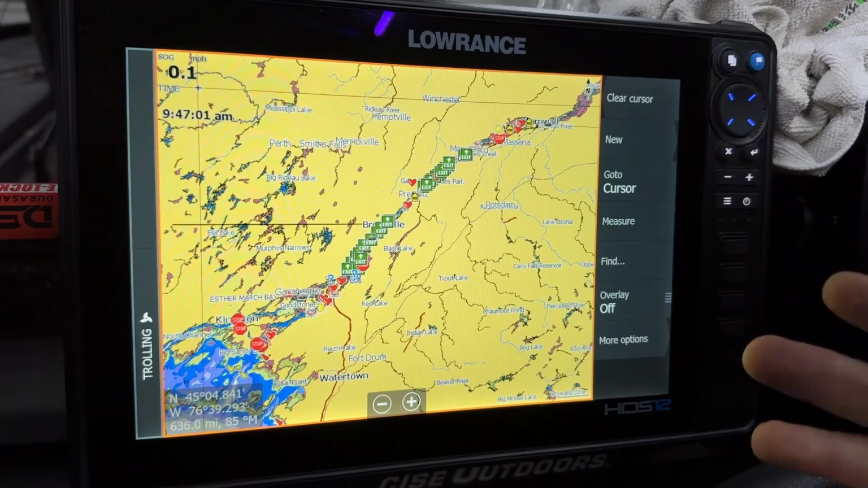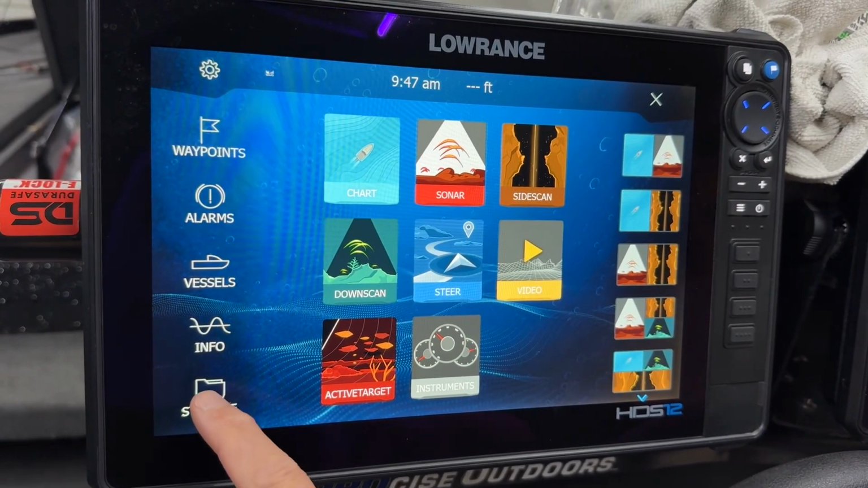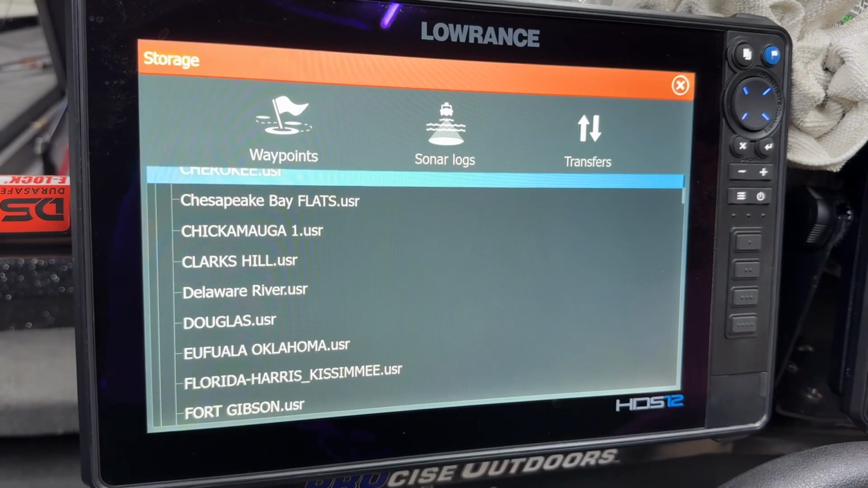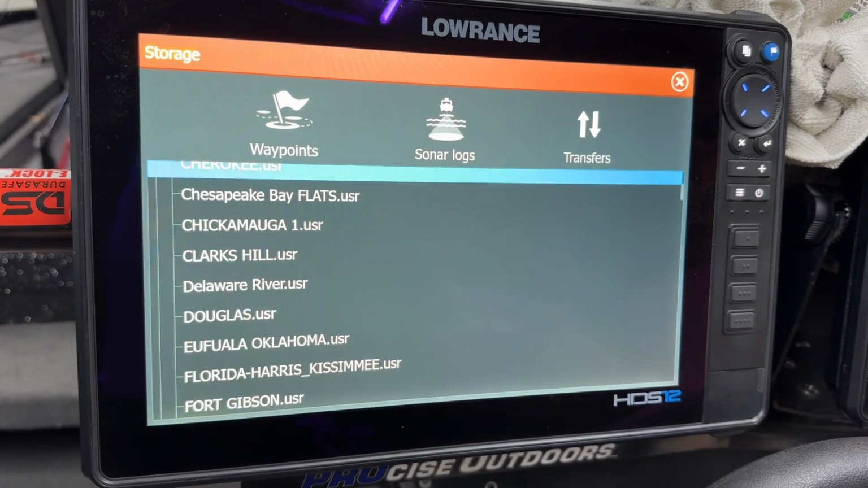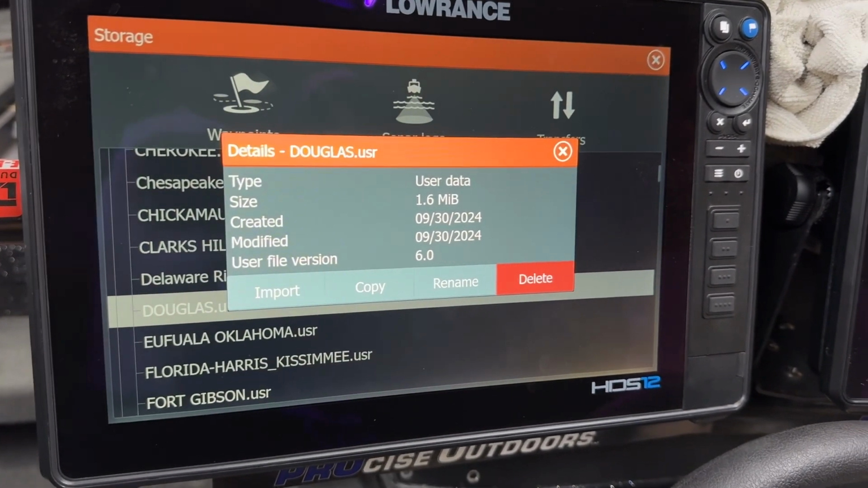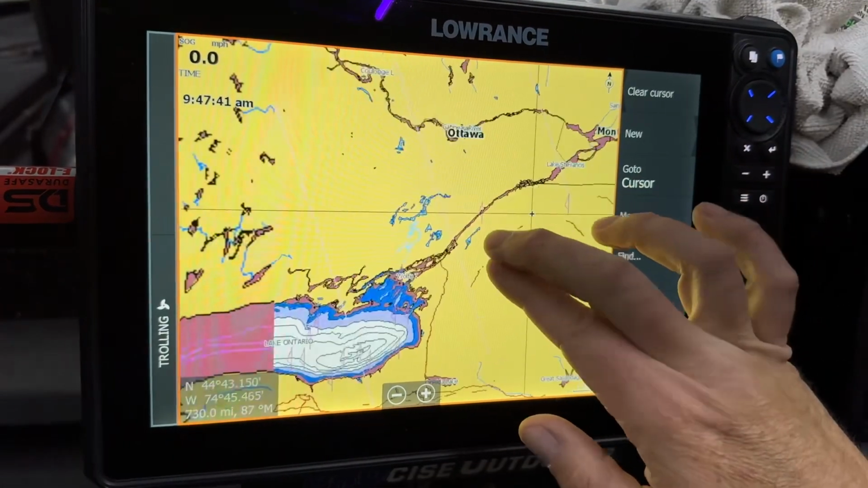Now, if I deleted it and wanted to come back, so if I clear out and say I'm going to a lake in the future and I want to download it, I go to my storage and here are all my lakes. So if I'm going to Douglas Lake in Tennessee, which right now is pretty high based on the hurricane, I could click on Douglas Lake and it'll give me the option to import. I click import. All of my waypoints and trails and everything that I saved to that specific lake is now going to be in my unit. I'm not going to do that right now, so I'm going to close out.